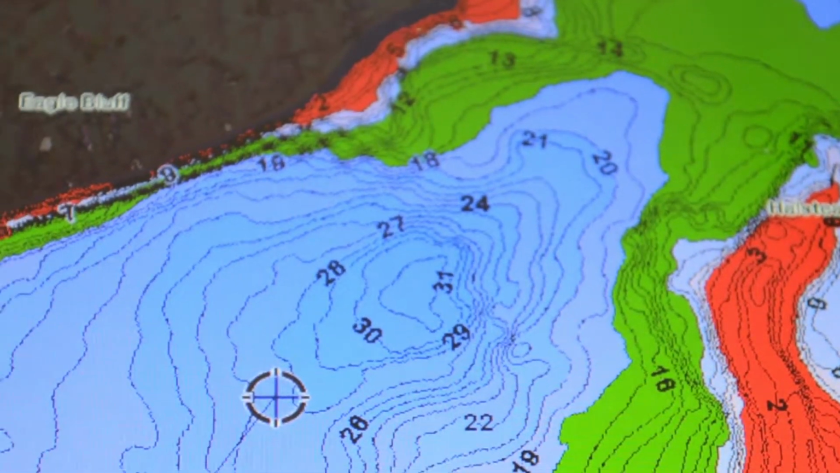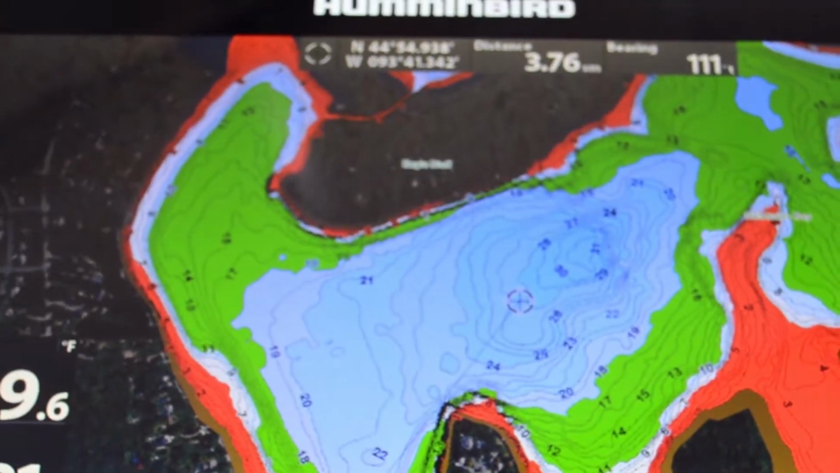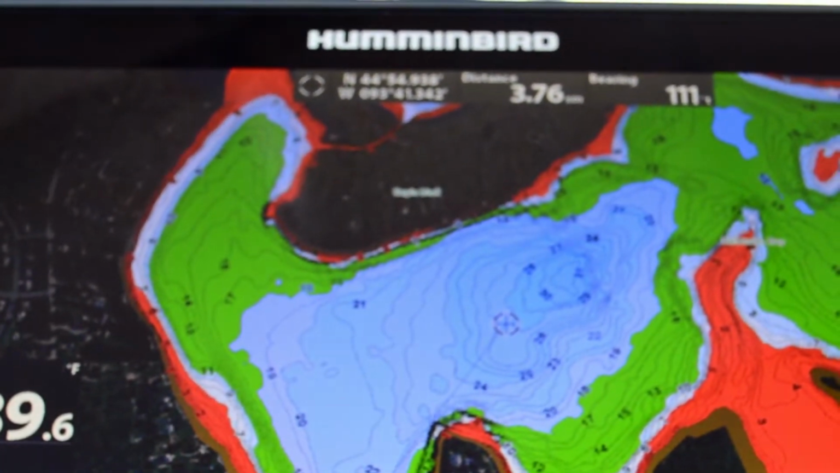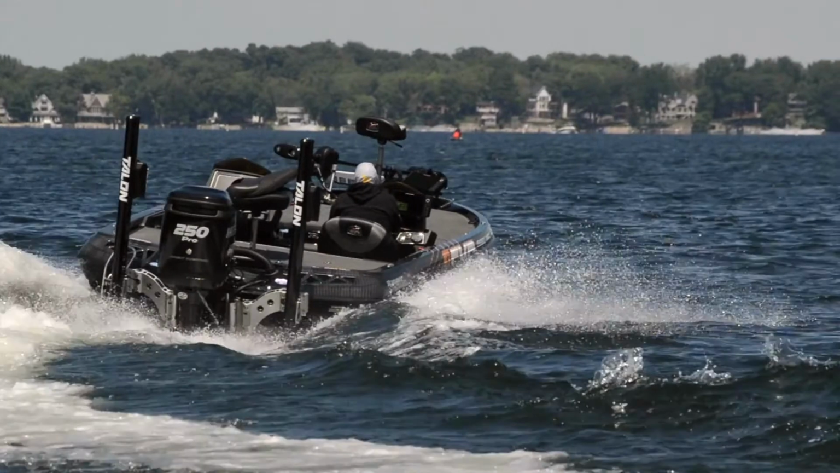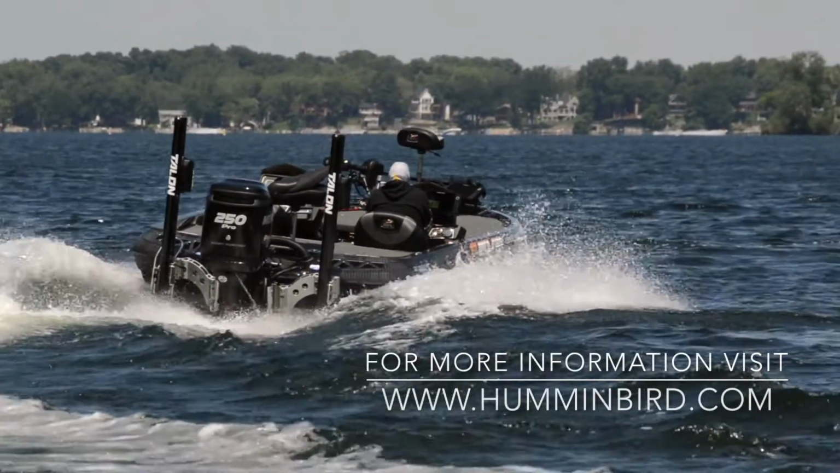Might be a good area for checking out for fishing. It gives you a really good idea of how that bay lays out, just quickly at a glance, looking at the colors. Makes this unit way more effective. So a Humminbird Helix unit coupled with a Lake Master map, deadly combination.